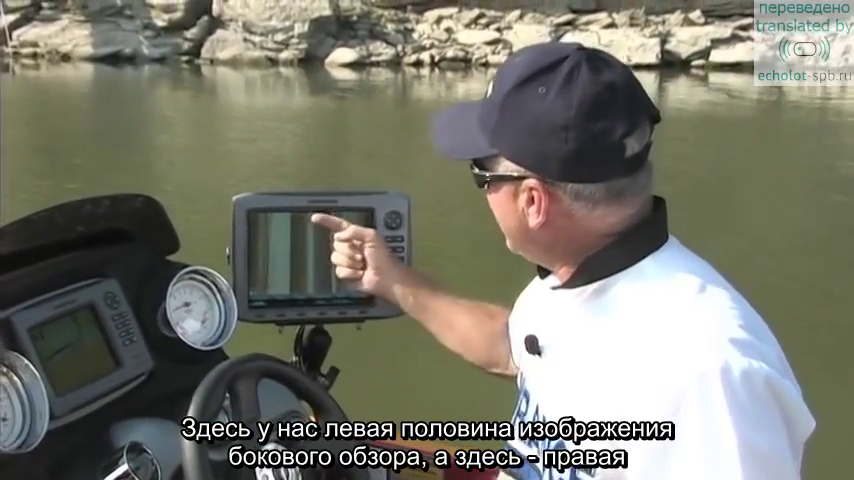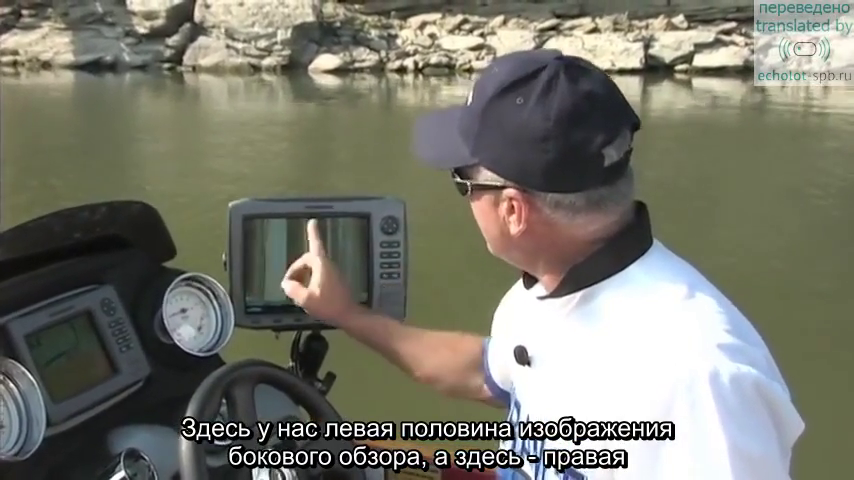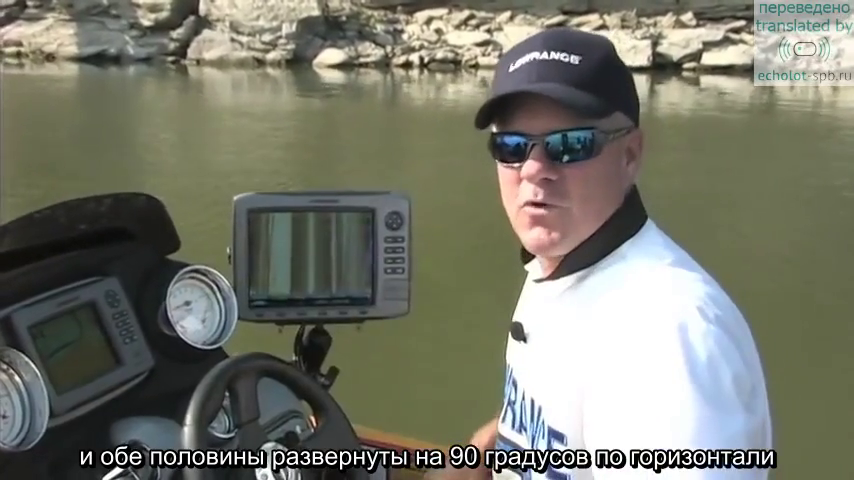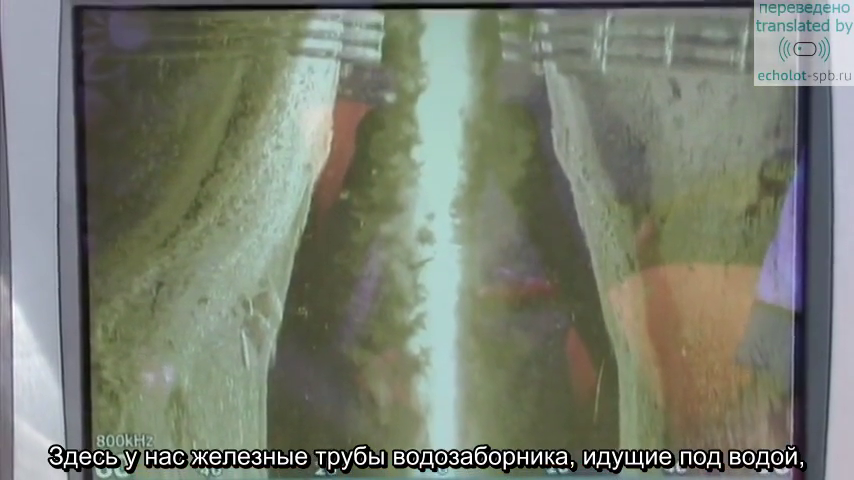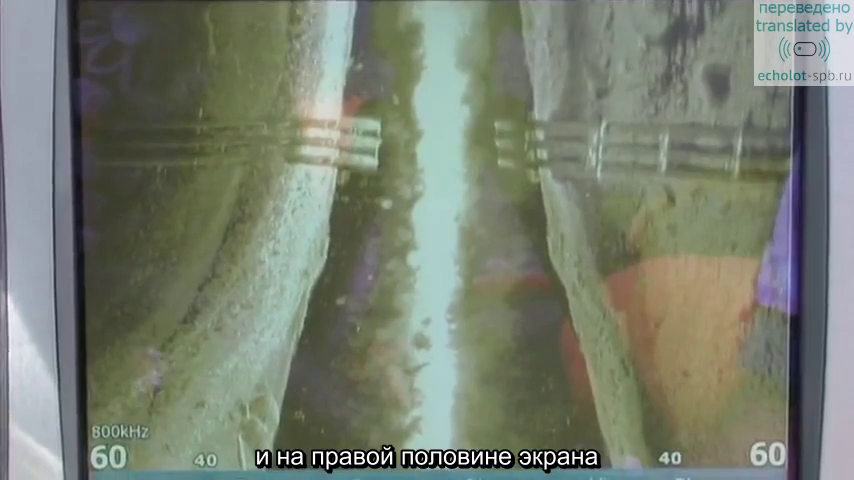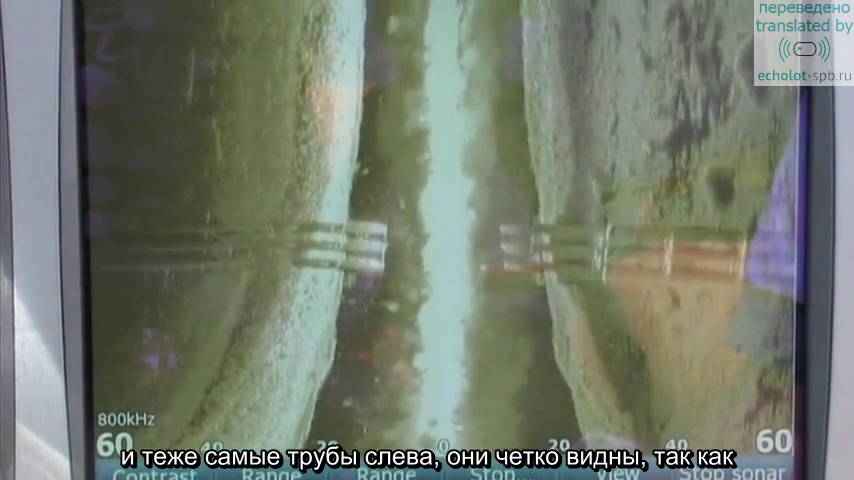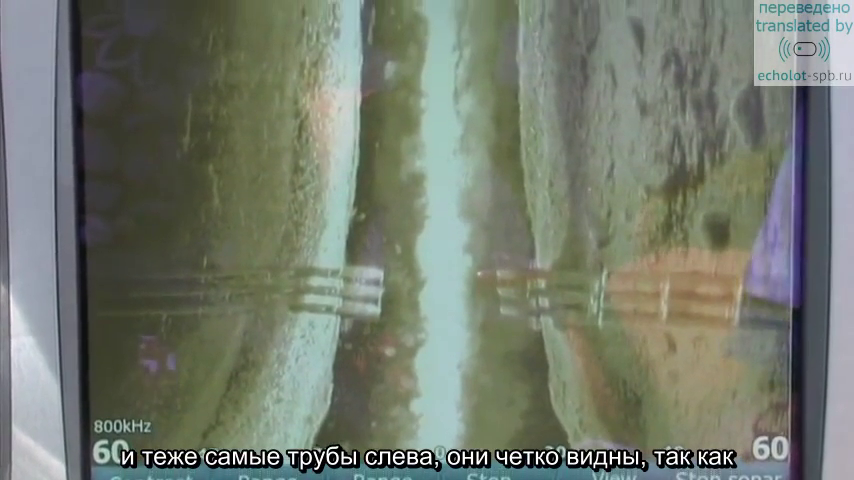What we have here is a left viewing sonar image and a right viewing sonar image, and both are turned 90 degrees horizontally. We have iron intake pipes coming down into the water. Our boat is now traveling almost directly over the top of these pipes, and you can see coming into the right-hand view of your screen, clearly you can see those pipes running along the floor of the lake. You can actually see those same pipes going out the left-hand side as well, because we're traveling almost directly over the top of them. That is a very clear image.